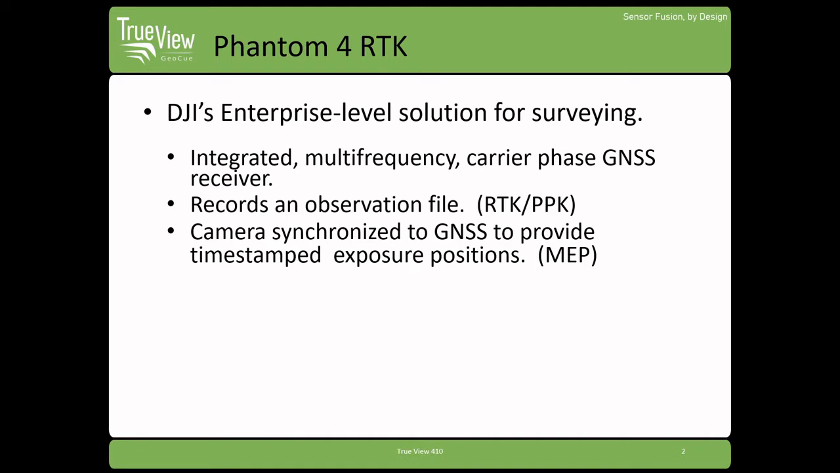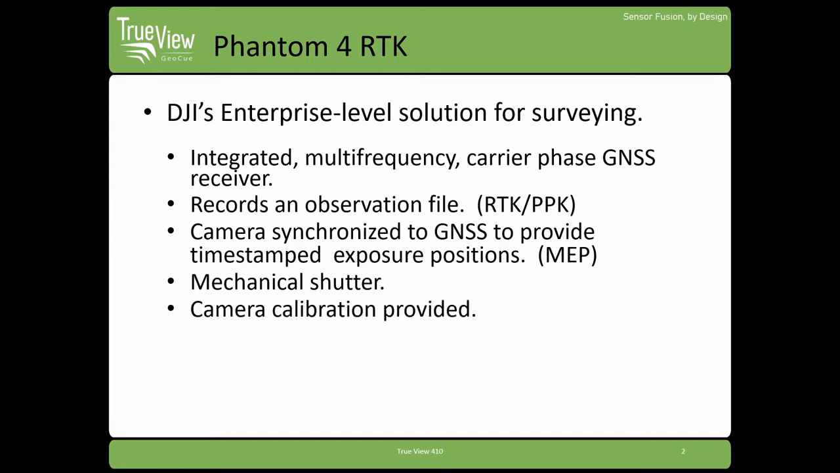Unlike many of DJI's consumer drones, the camera is synchronized with the GNSS system, so it provides time-stamped exposures for the images, essentially the mid-exposure pulse that we're always looking to have when we're doing mapping. It has a good, robust mechanical shutter. A camera calibration is provided.